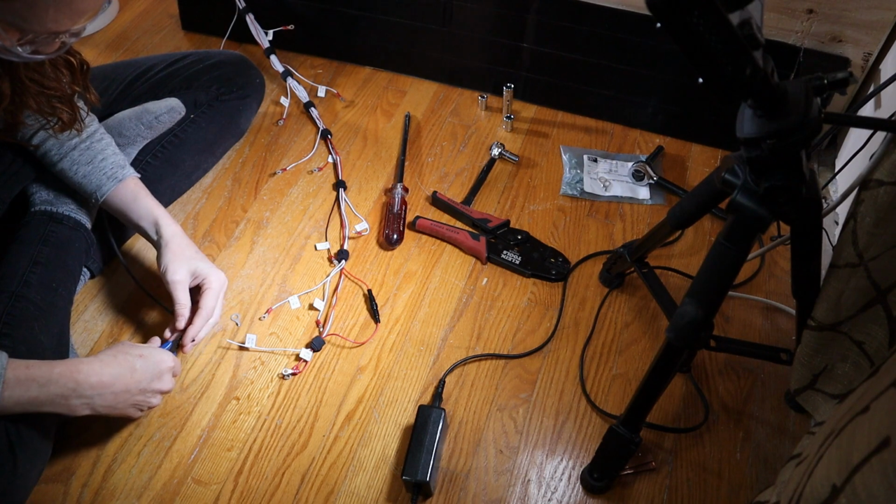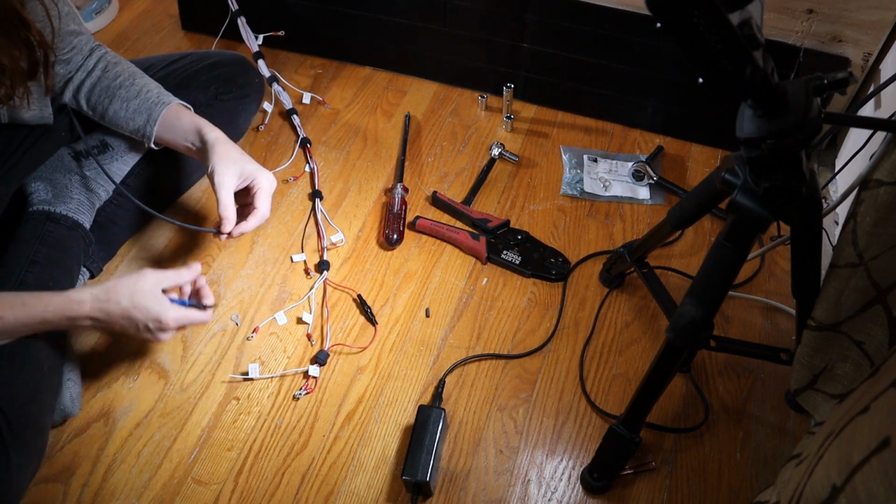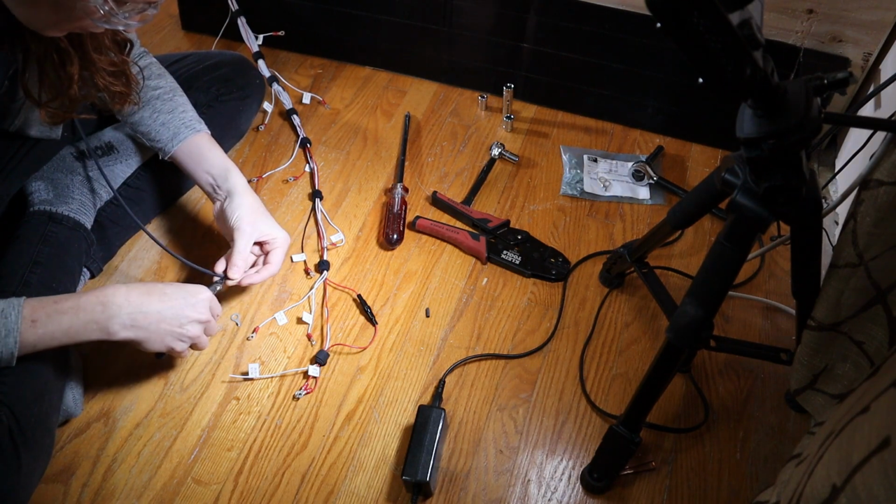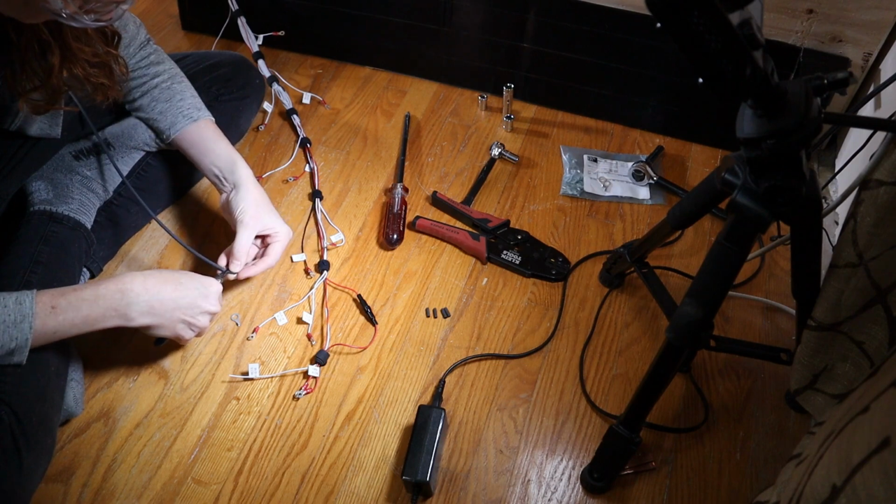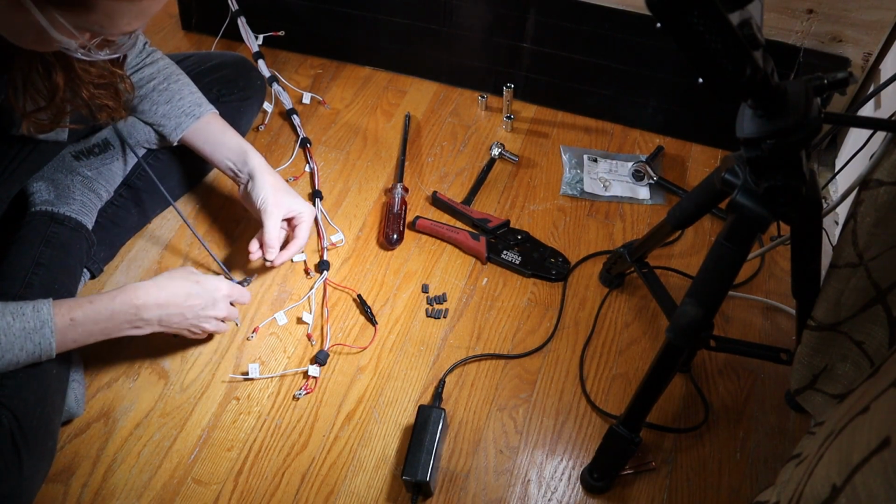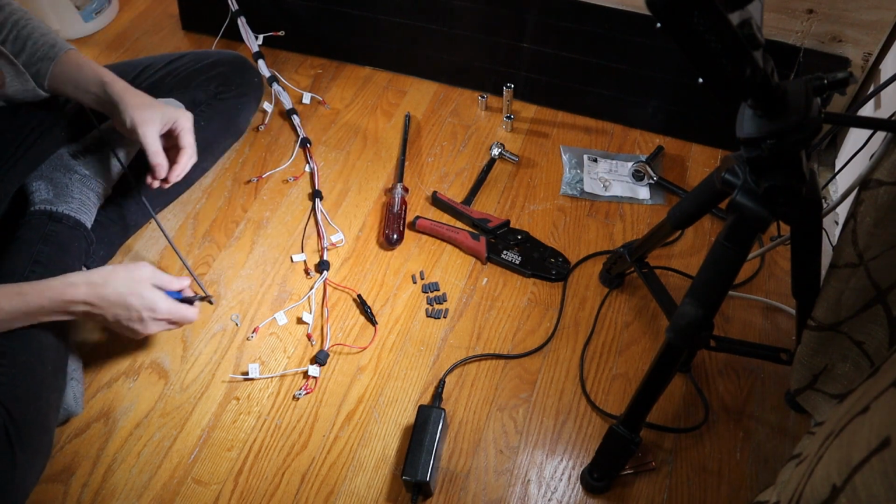Get a bit more. And I need 18 of these little pieces. Let's cut them off. 18. There we go.